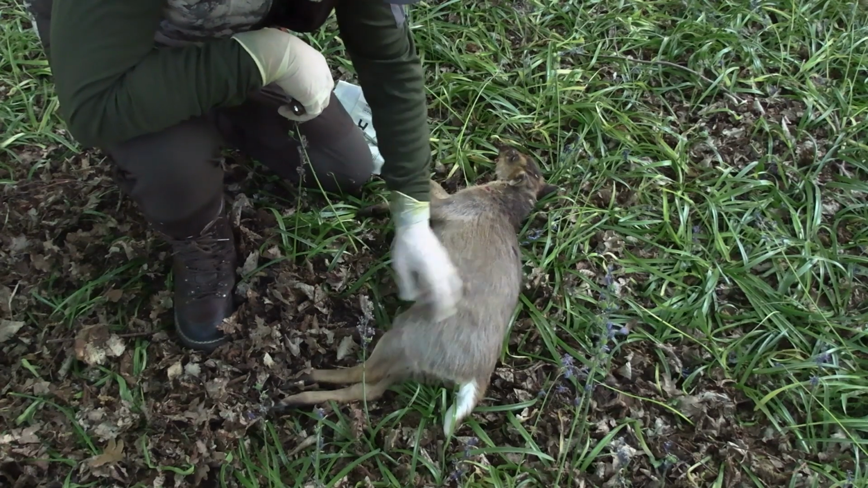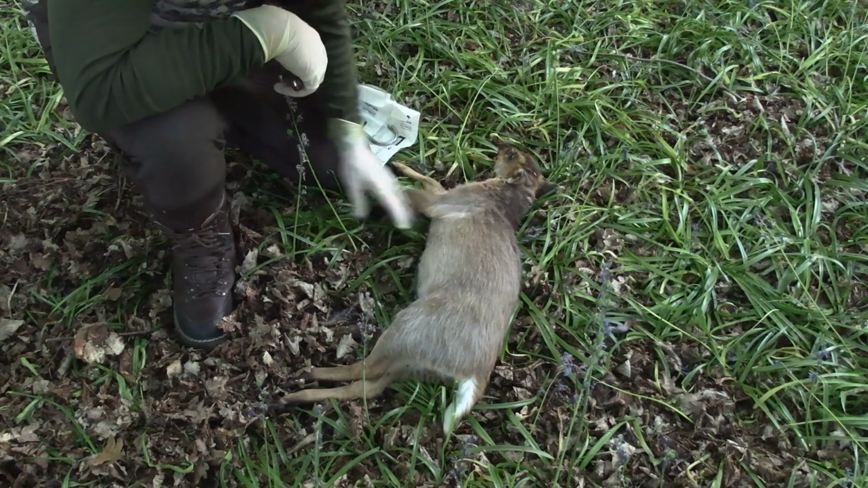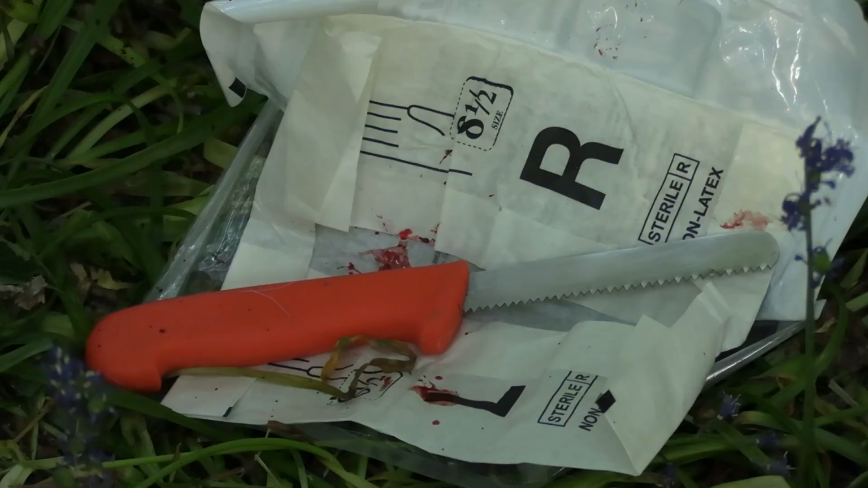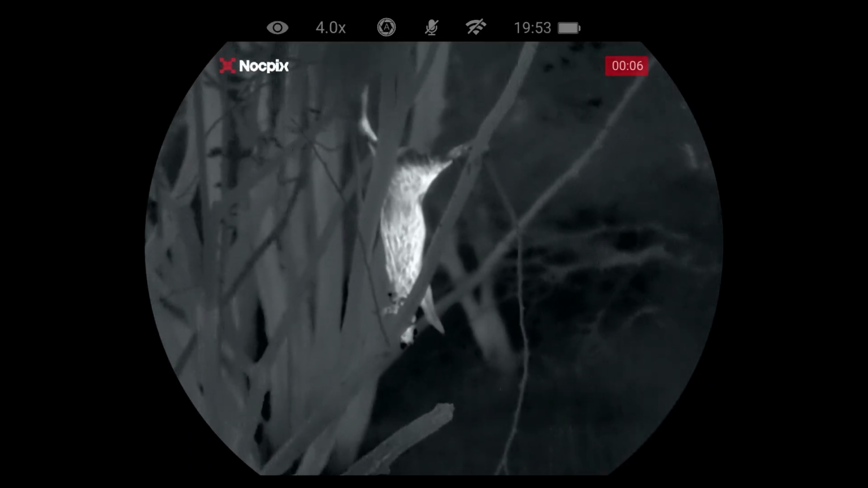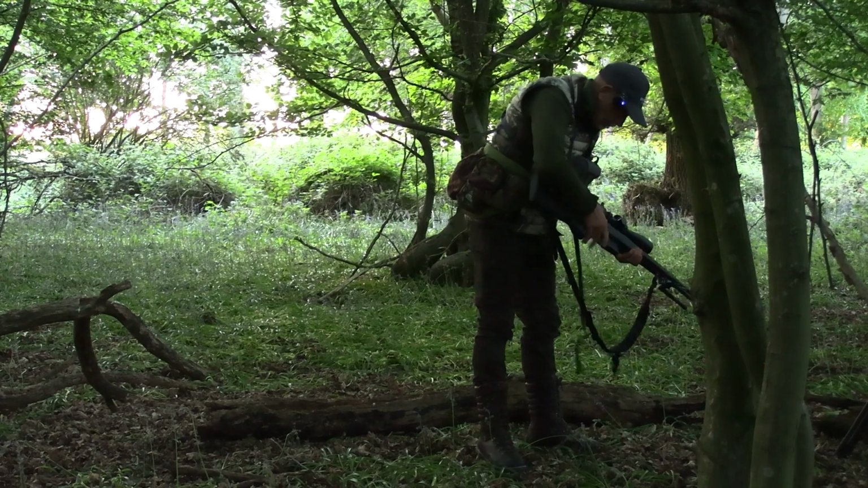So we'll get that suspended and do a quick gralloch. It's nice and cool in here, so we can leave it hanging now, it's getting late, and then we can continue and have a look. The cover in here is incredible, but these little open areas just give you half a chance of getting a muntjac in the right place, and you've got a chance of a shot. So we'll do a quick gralloch, leave this suspended, check the rest of the wood, and then come back and pick it up and take it back to the larder.